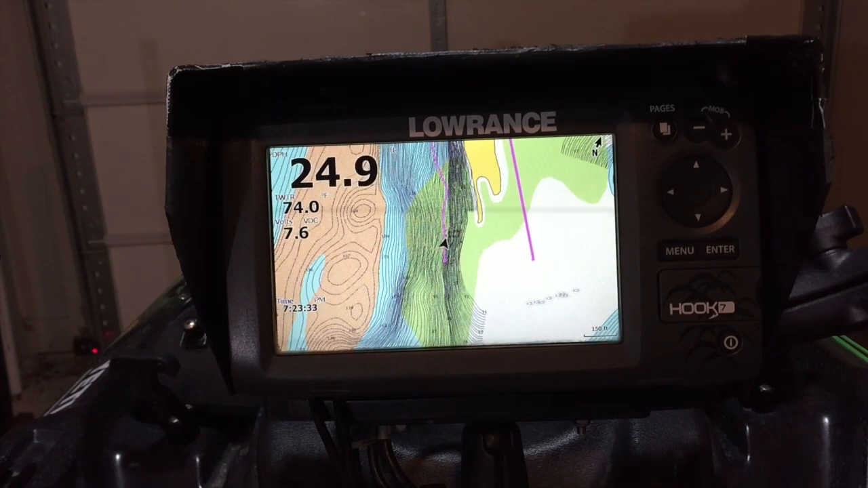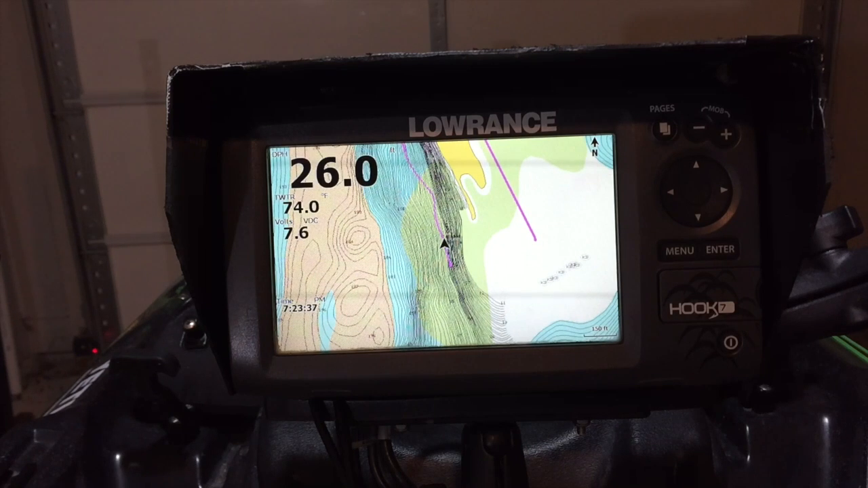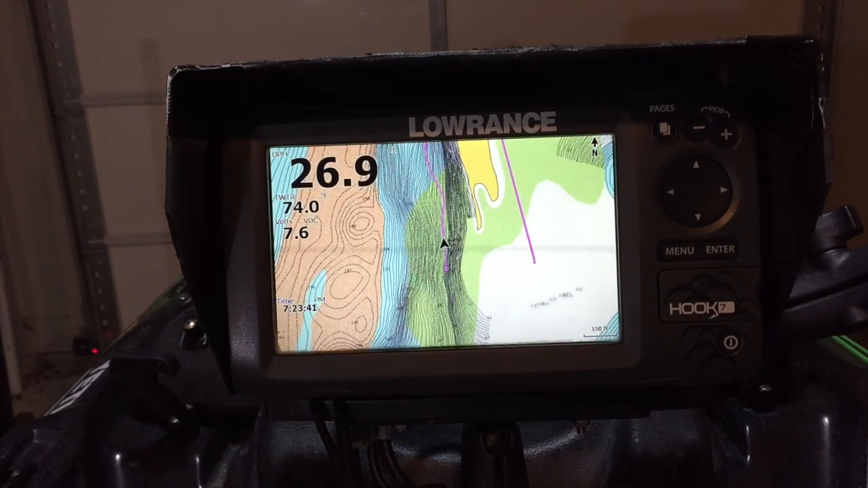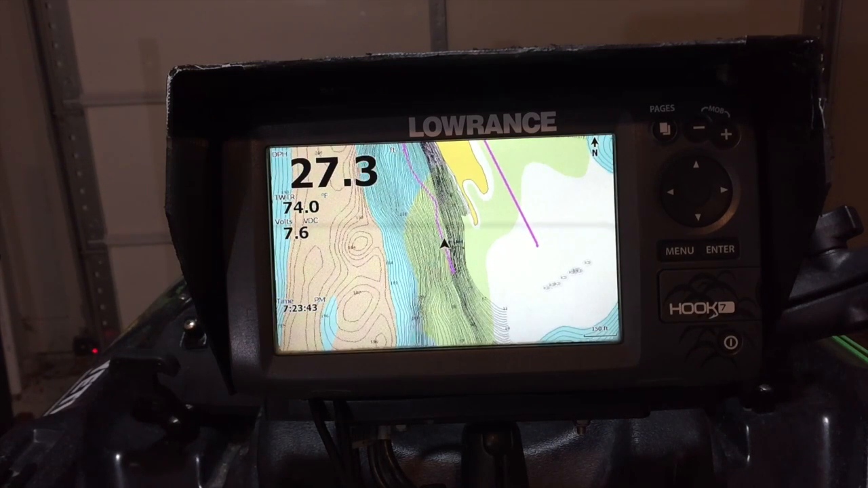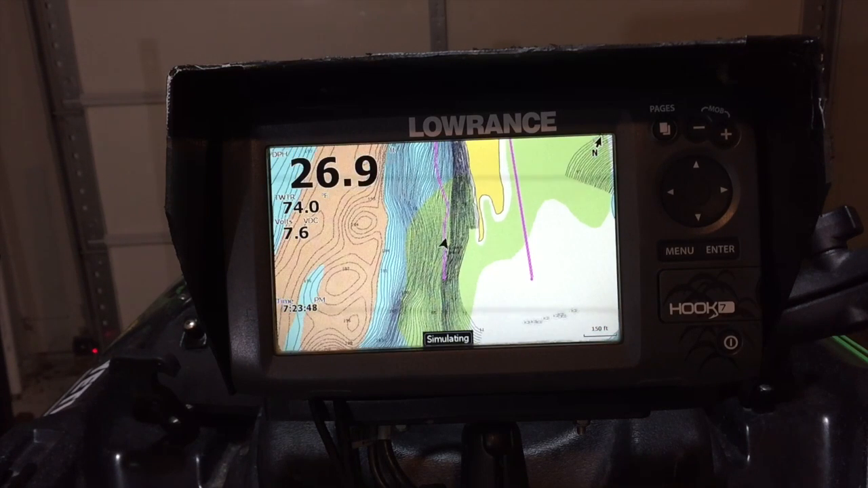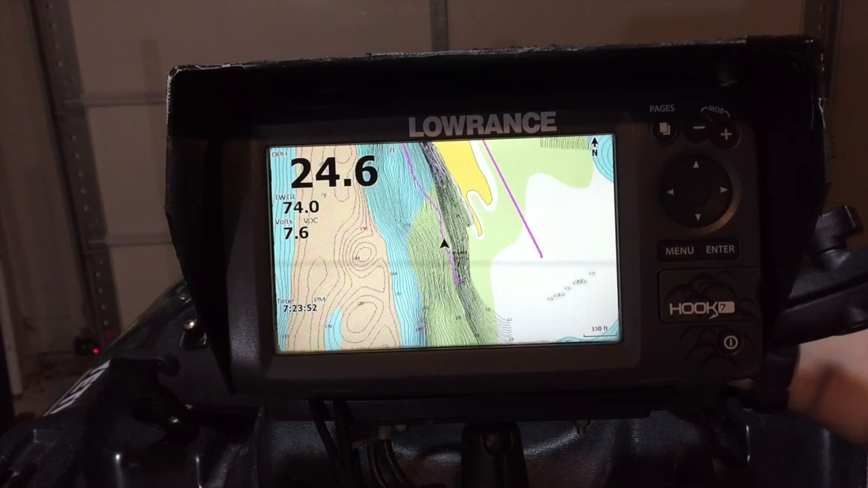Alright guys, welcome back. So today what I want to talk to you a little bit about is the map function of your GPS, and specifically in this case the Lowrance Hook 7. And this Hook 7 has got the Navionics Plus map already installed, so that is a great function. So I want to go through the menu options that they have.